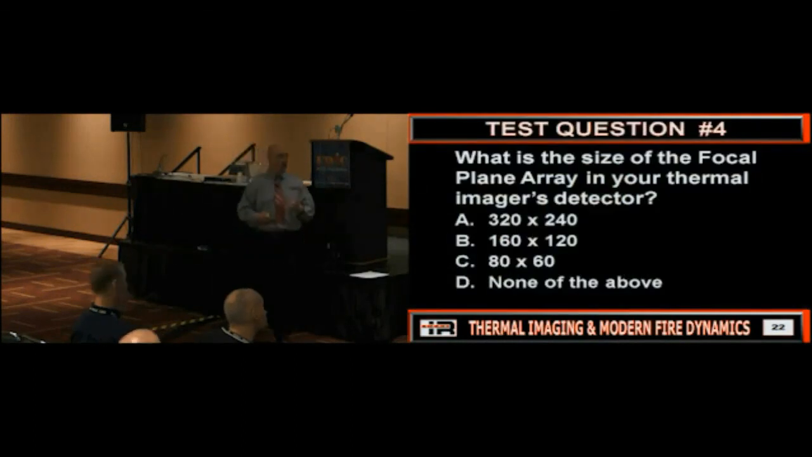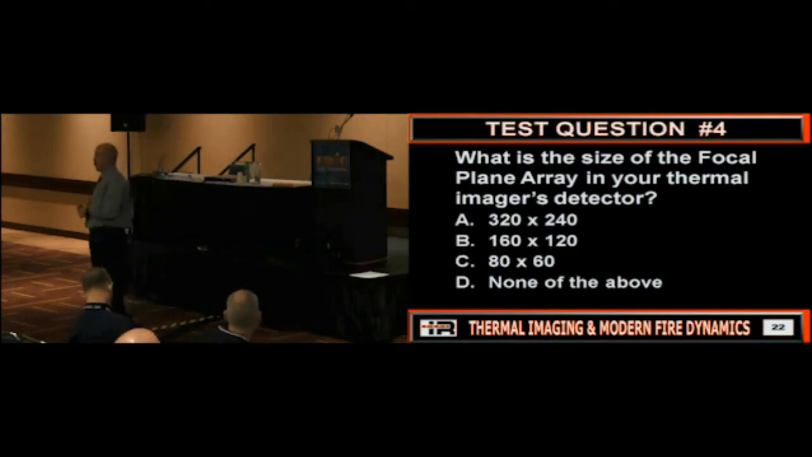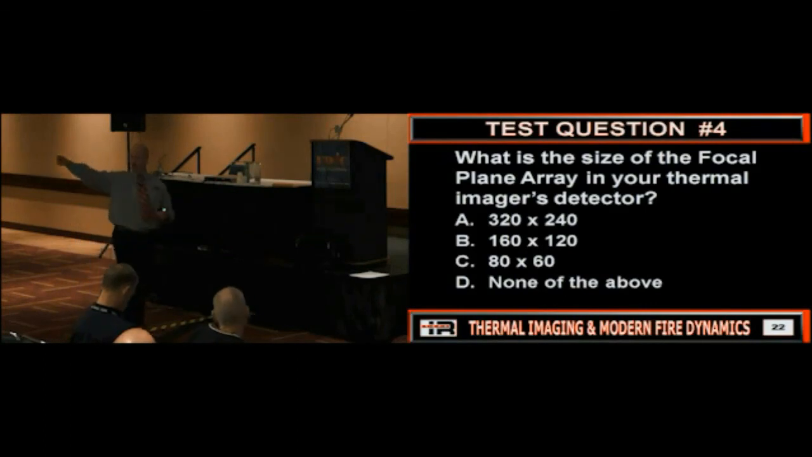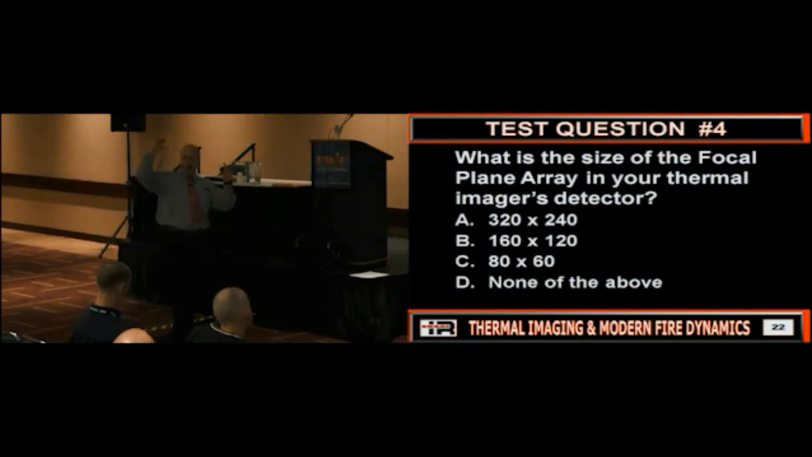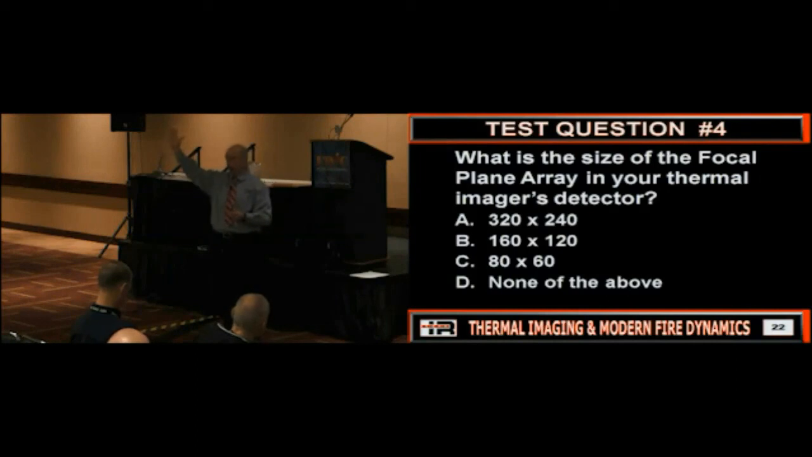What is the size of the focal plane array in your thermal imager's detector? Your detector is a little sensor. It's made up of pixels. So how many pixels? Where do we relate pixels to? When you buy a TV, what do you want? 1080, right? HD, you want all the pixels you can get, right? So normally we relate pixel count to things like image quality on a camera or on a TV. The more pixels you have, the better the image quality can ultimately be. So is everybody good on that? So more pixels equals better image quality. So we good on that, all right?